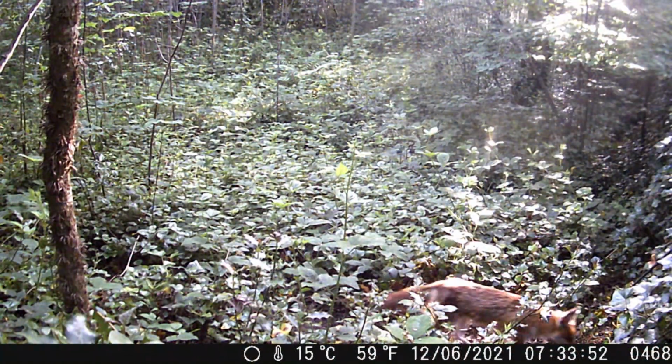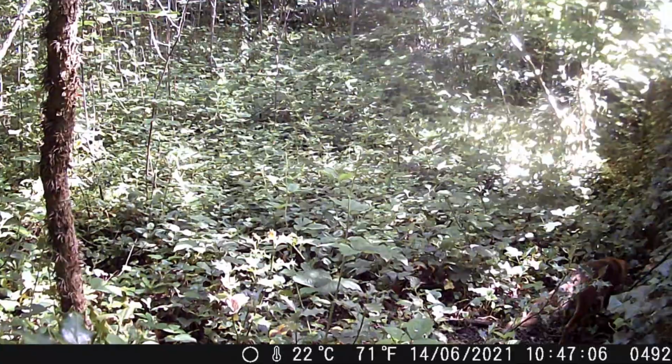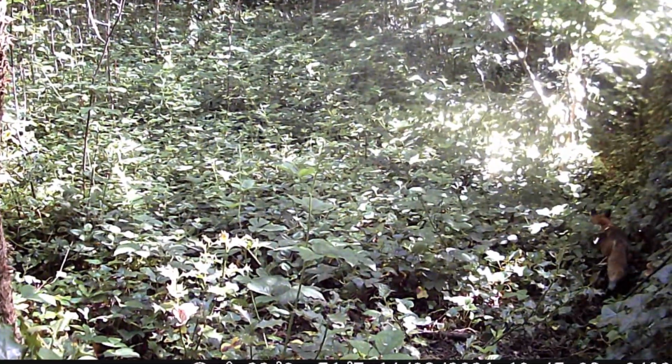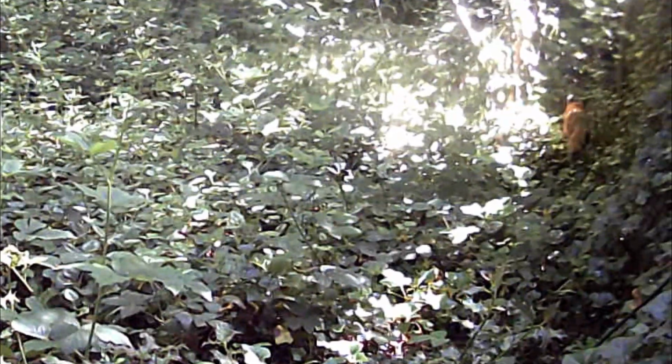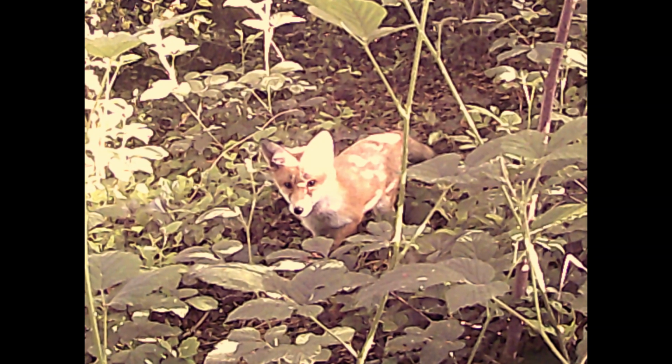So you can see the camera by the fence was picking up the mama fox. No badgers, but the mama was out patrolling and obviously using the site and next door to hunt for food for her and her cubs. And we got this one cracking picture of a little fox cub.